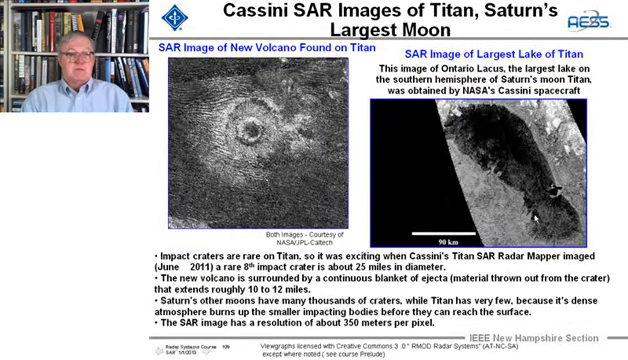And here we see those images. This is 90 kilometers in size. This is a large lake on Titan. It's the size of Ontario, and it's called Lacus. And it's in the southern hemisphere of Saturn's moon Titan, and it was obtained by the Cassini probe. And here are the attributes of it.